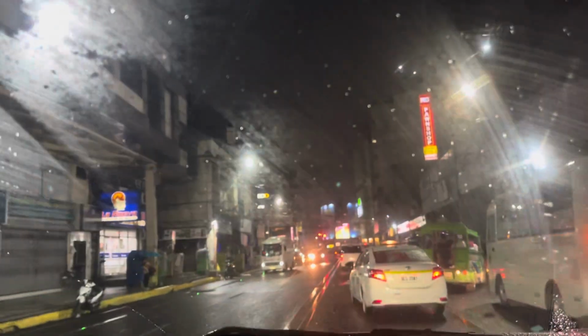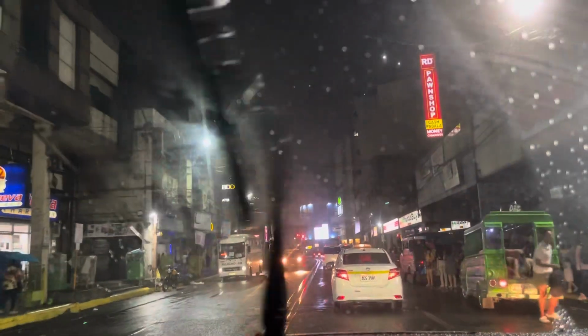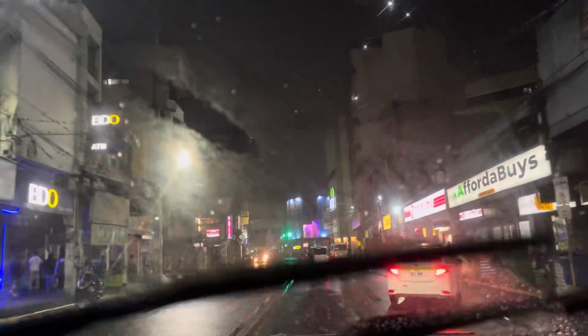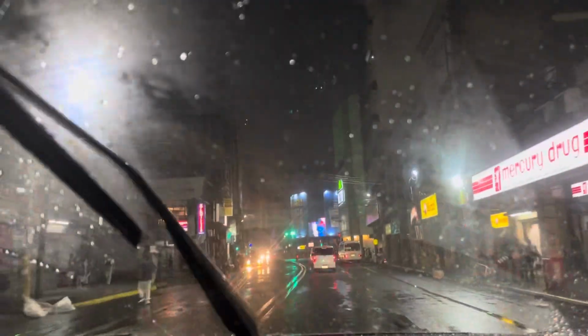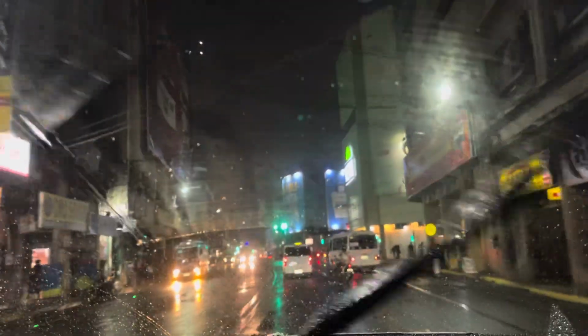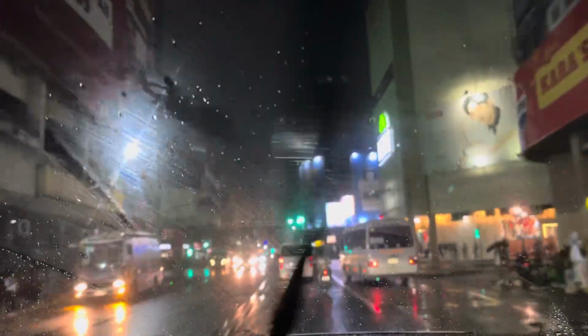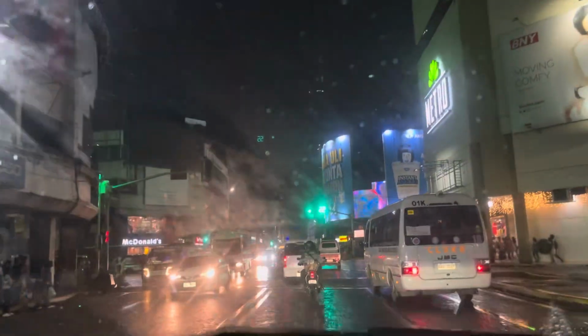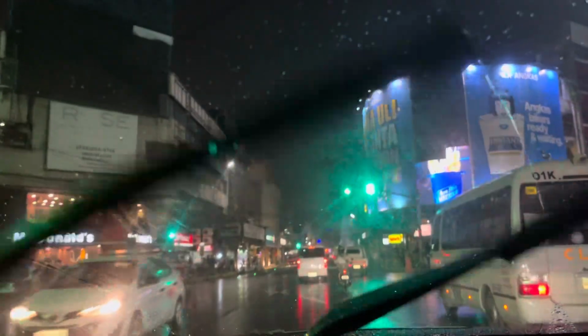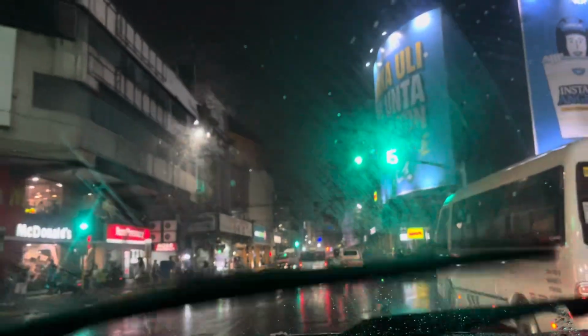So hopefully these passengers can get a ride, because it's raining and you don't want to get wet. It's a wet Sunday night. Affordable. So this is Metro. Mersey or Colon. If you like Piyaya by Napoleones. So this is like our legendary Colon Street. One day night market, no?